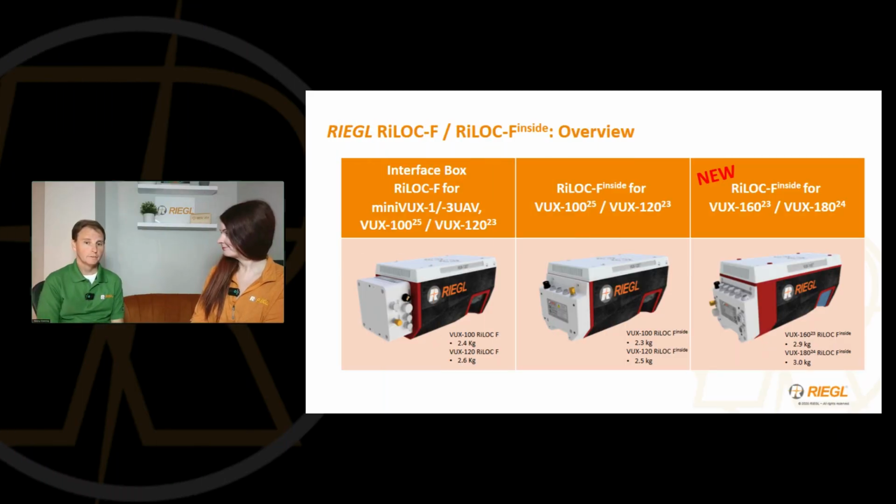All right, well, the main takeaway from the UAV segment as well is the updated performance specifications of the new RIEGL inside. So with it being inside, it helps shave off a little bit of weight here and there, which on the UAV side goes a very long way into allowing more integrations on different platforms. So with that, we've really optimized the space for the VUX 120, the VUX 160, as well as the 100, and the 180 as well.